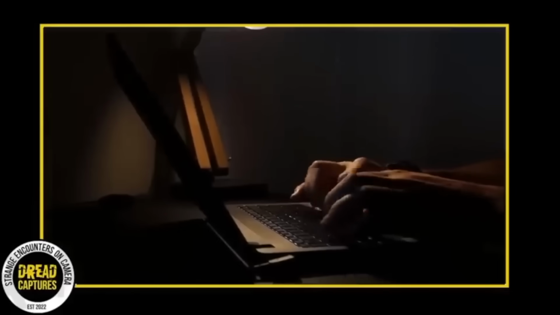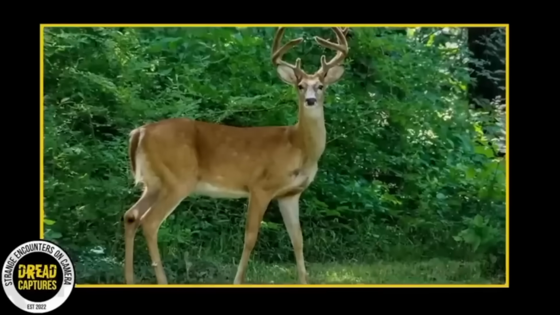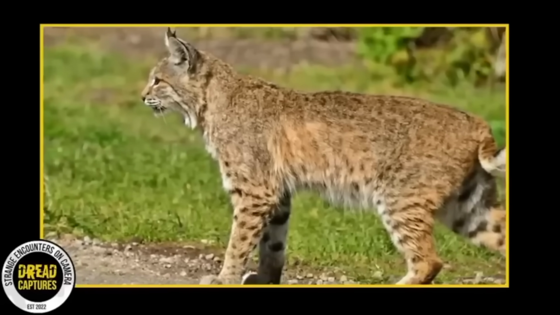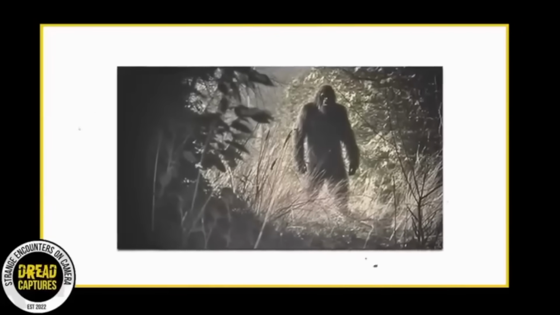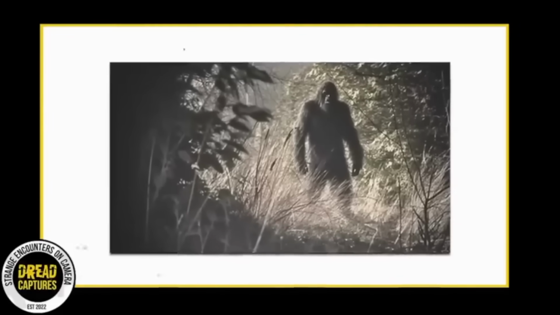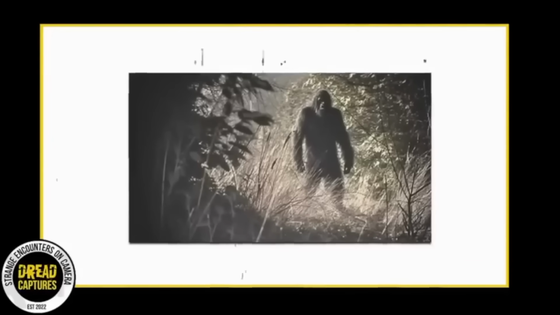As he flipped through the pictures, he found the usual suspects: raccoons, deer, an occasional bobcat, which was cool. But then, the images took a turn for the unusual. An enormous figure, bipedal, covered in thick hair, appeared on the screen. It was muscular and broad-shouldered, with long arms and an almost human-like stature. Earl leaned in closer, eyes wide with disbelief. This was no ordinary creature.